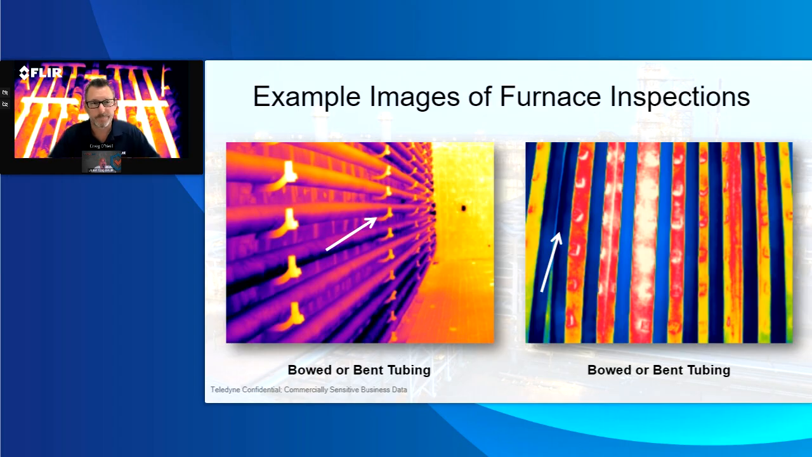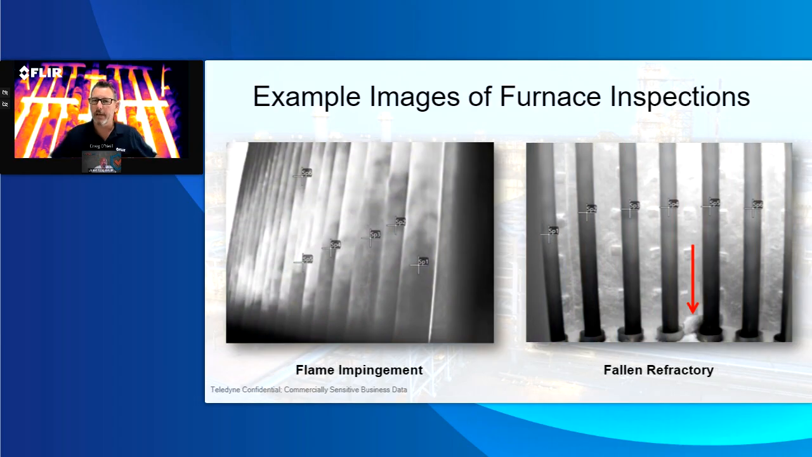I agree. Now, another thing, outside of the common coking and scaling and broken hangers and tubes, these are some unique pictures that you shared with me that you've seen in your experience. Maybe talk a little bit about what you see in these couple of images.